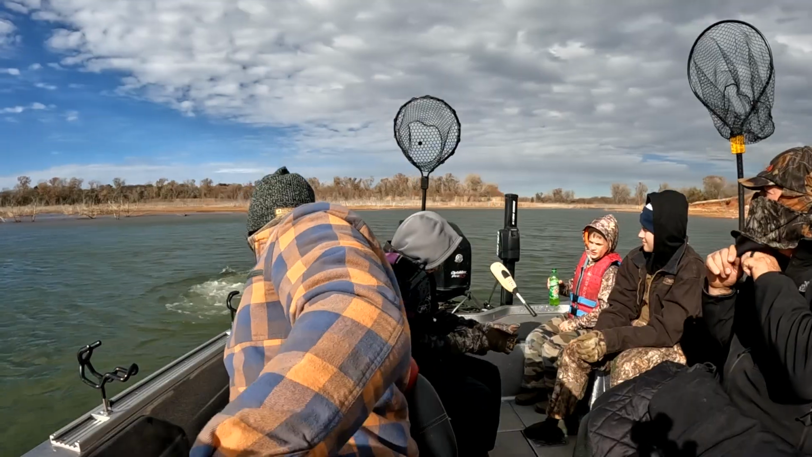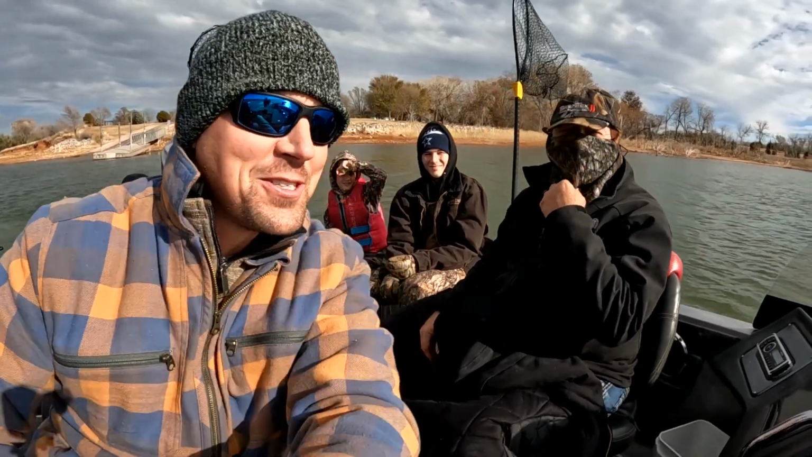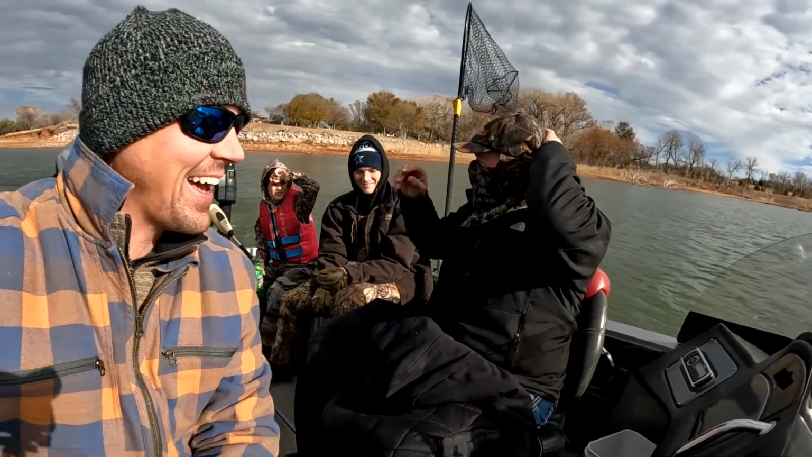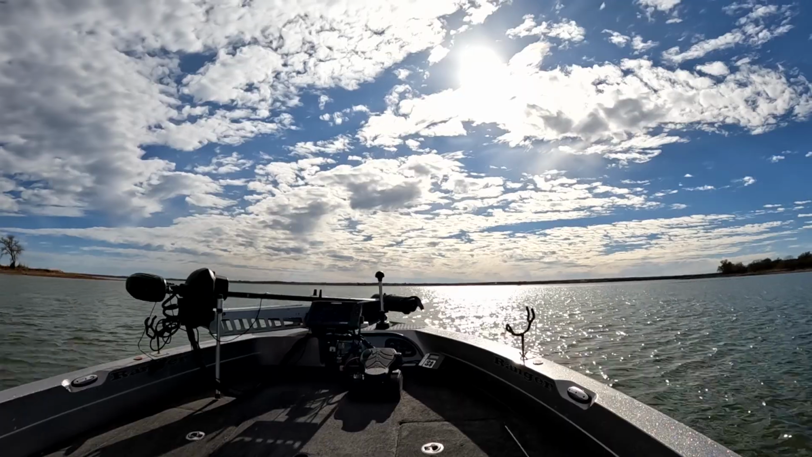Typically there's nobody on the lakes. Here in Oklahoma everybody's probably deer hunting, and we're out here fishing. So don't y'all get jealous of this outfit I've got on. Papa always looks the cutest on the boat. Look at that guy. Some people try to look cool, not this guy. Very practical.